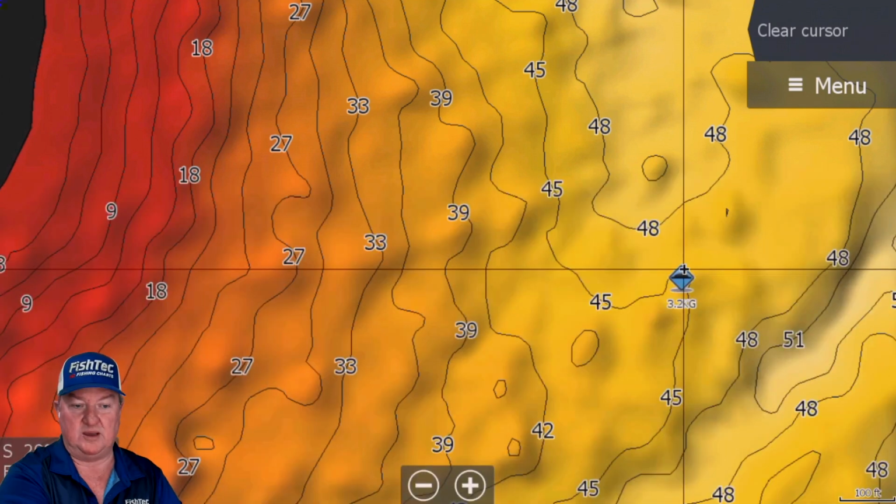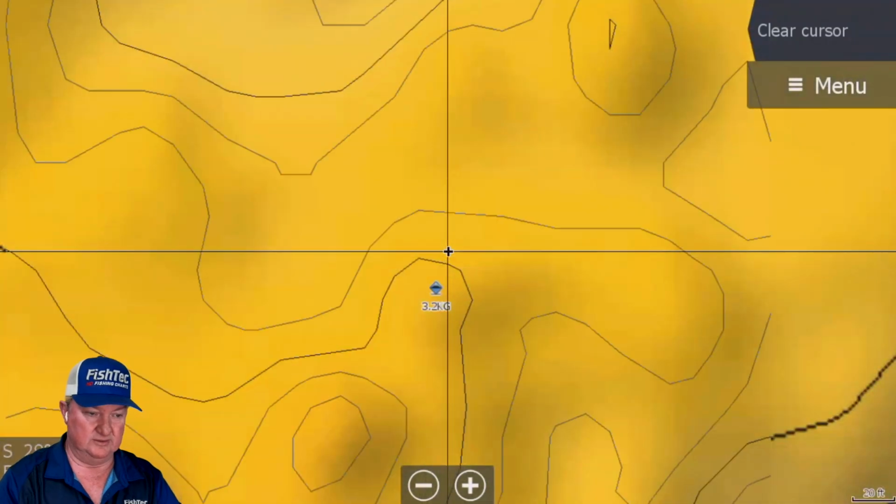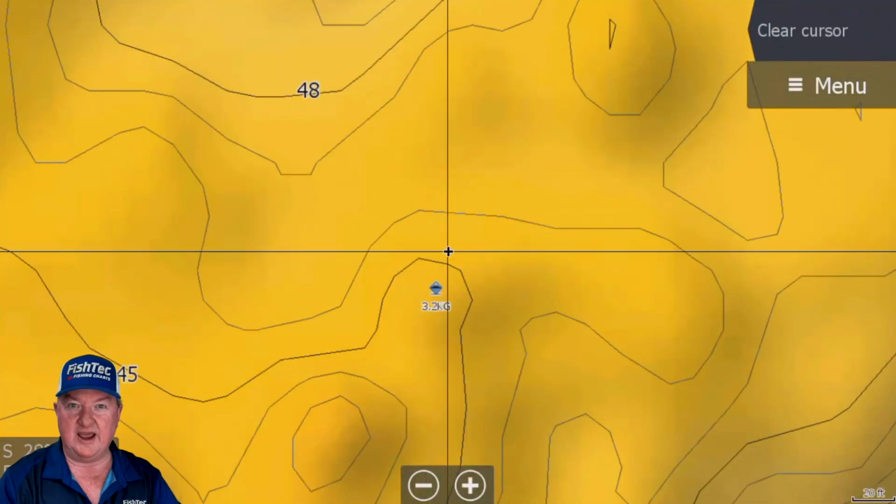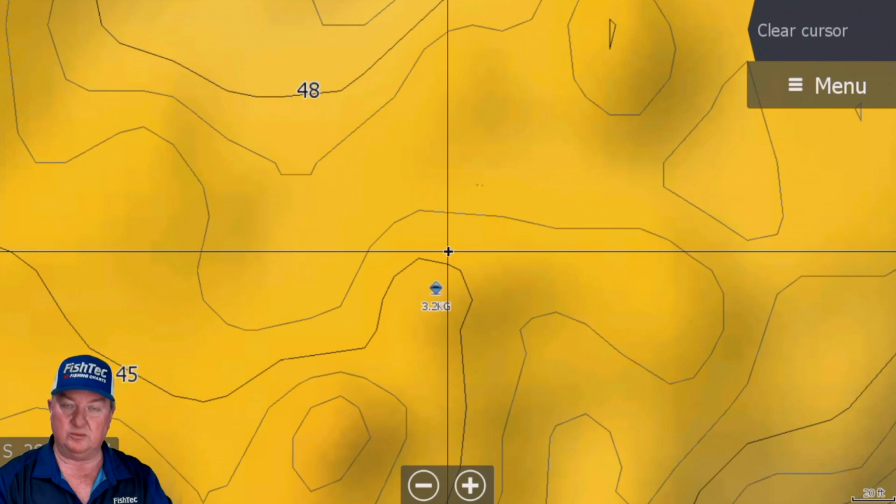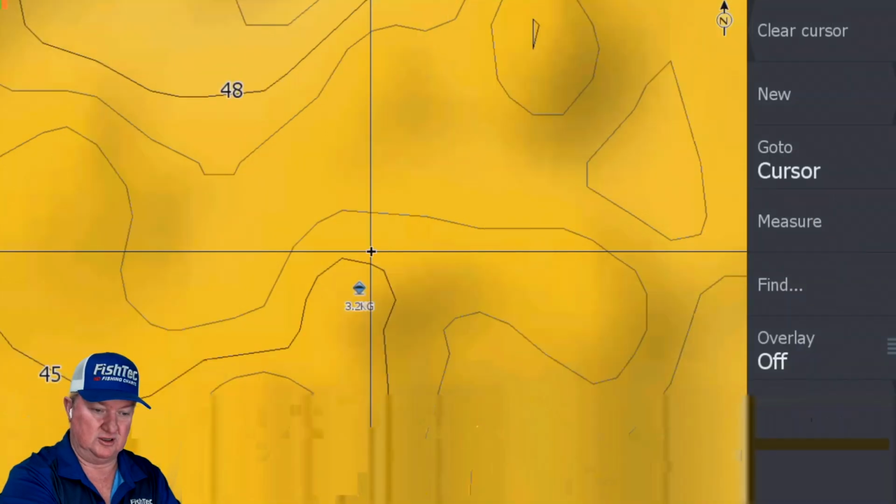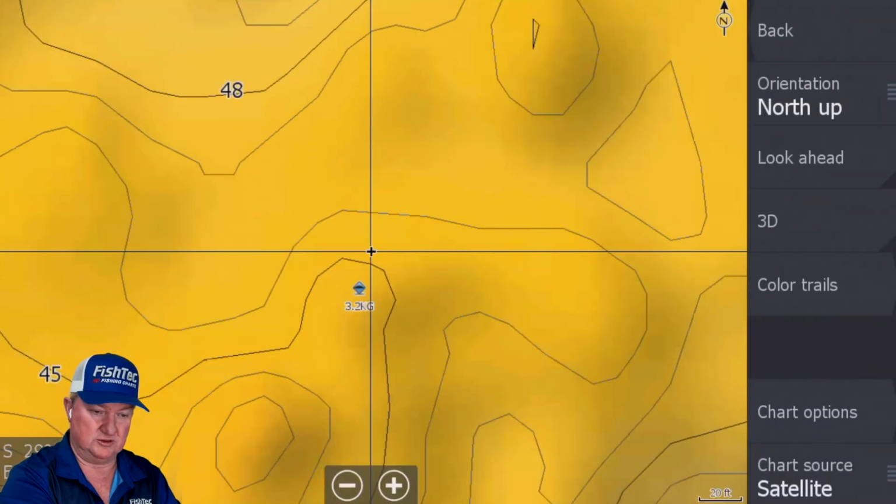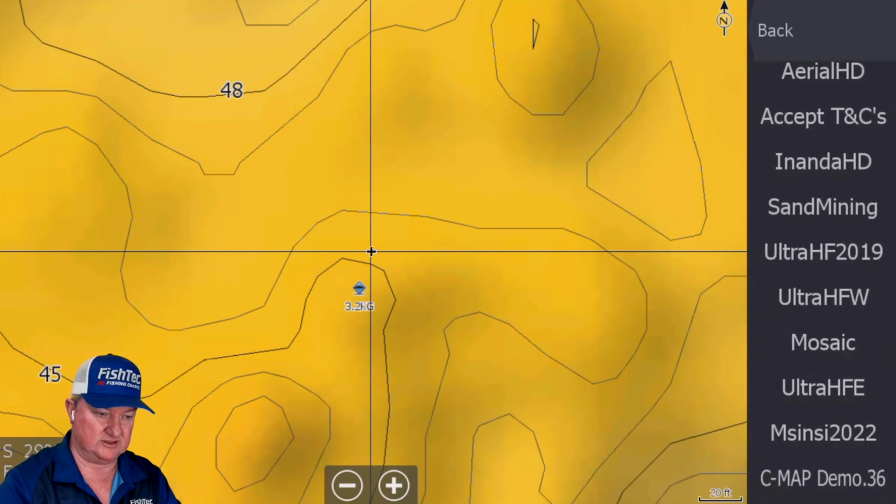Maybe you say, but maybe you should zoom in. Well, let's zoom in and see what happens. Is that enough for you to say that's a spot when you've got so many spots similar around it? But look, as you've seen in the chart in the video, we go to more options. We go to Ultra HF West is what I'm looking for. Ultra HF West.